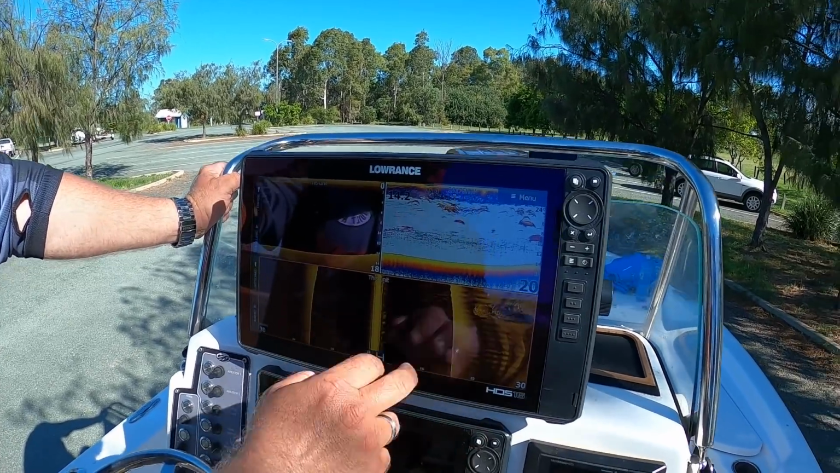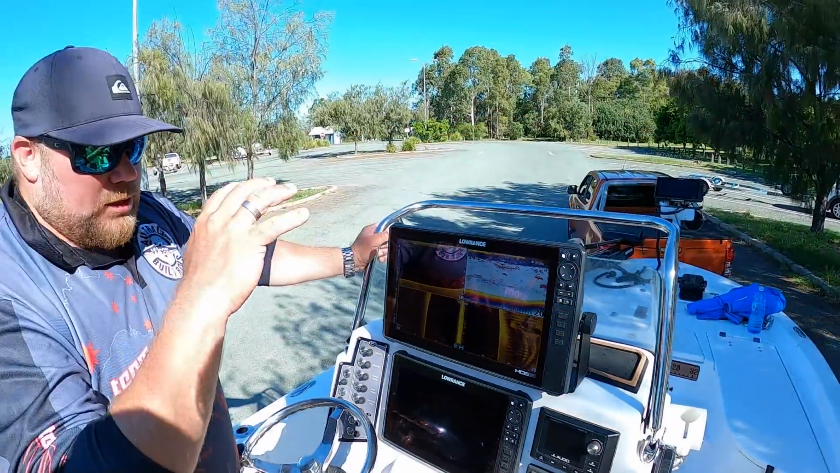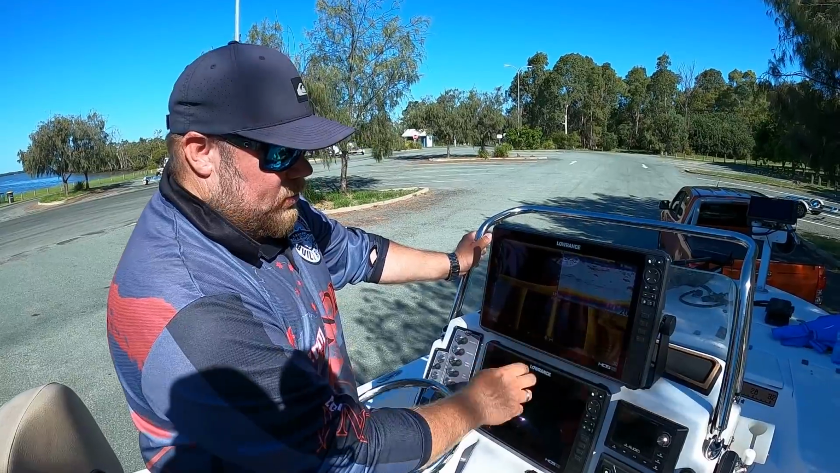This one here is another screenshot where you can see it's a big massive ball of jew, and you can see by the length of the shadow there that they're sitting really high up in the water column and they're chasing bait. You can even see the bait here trying to get away.